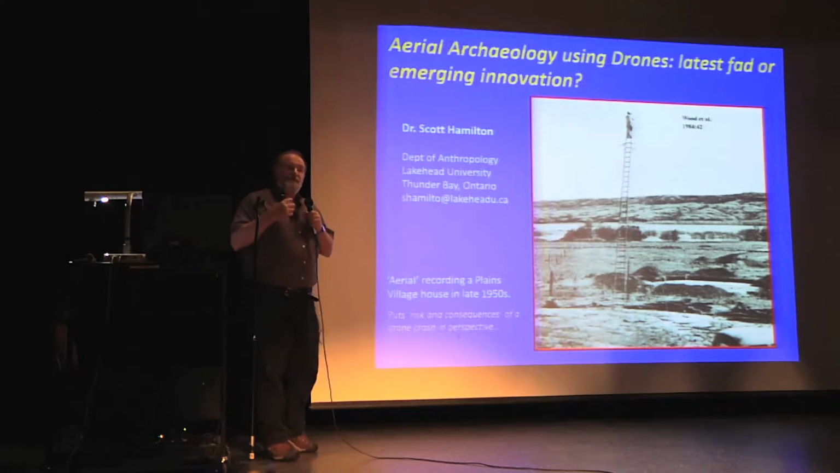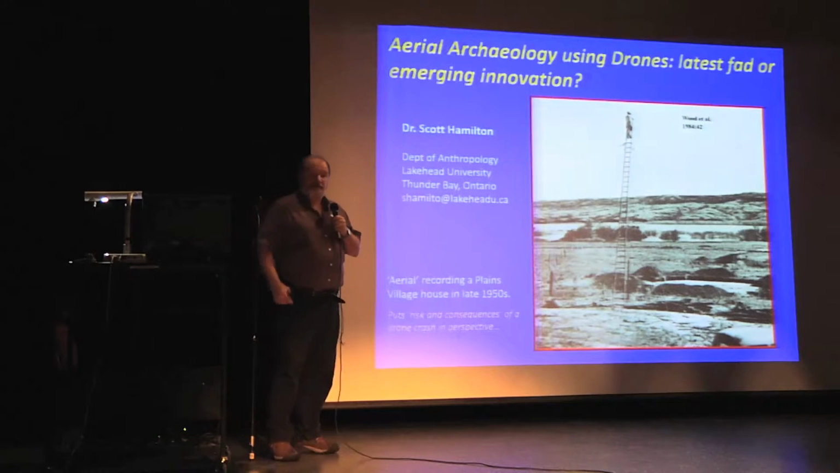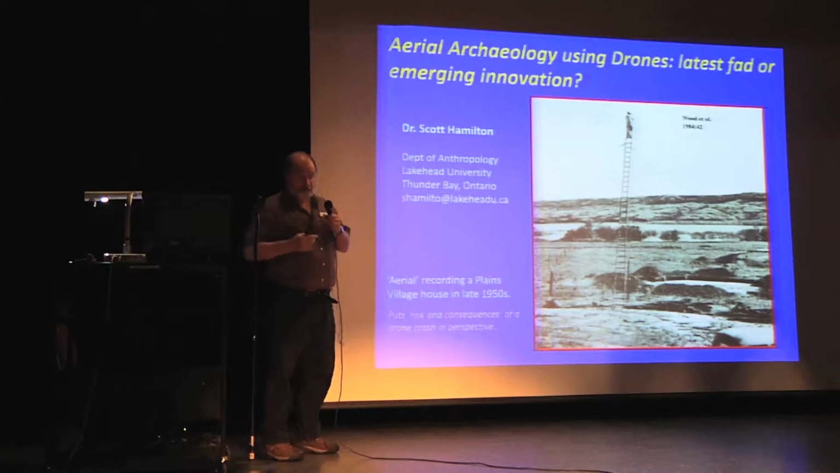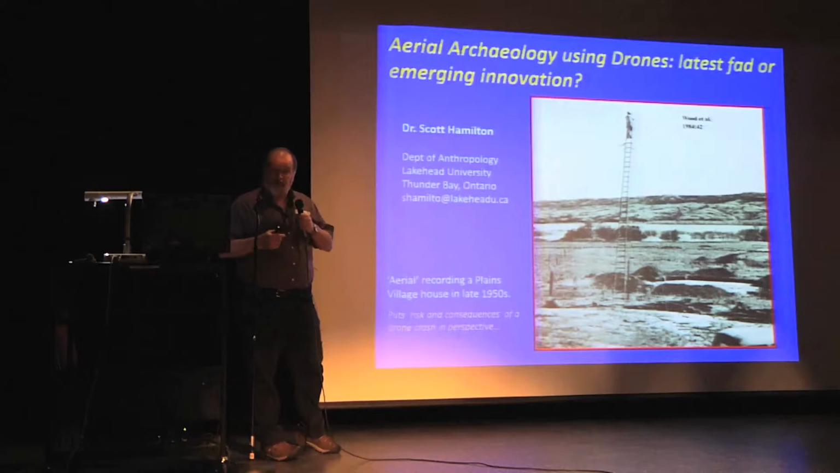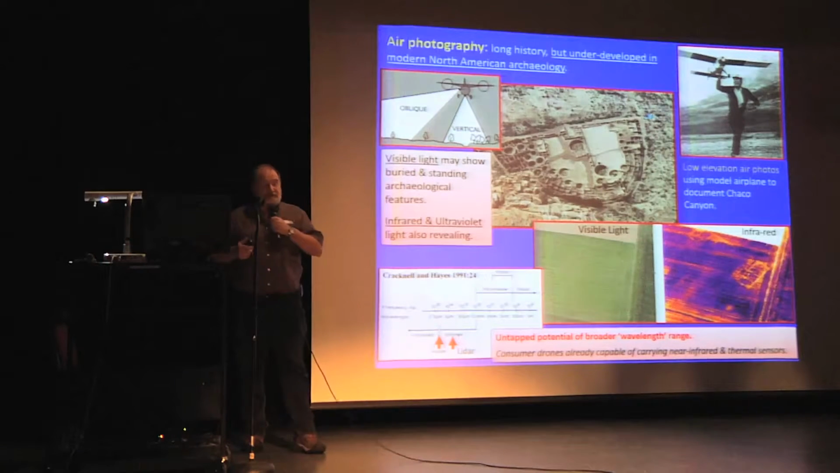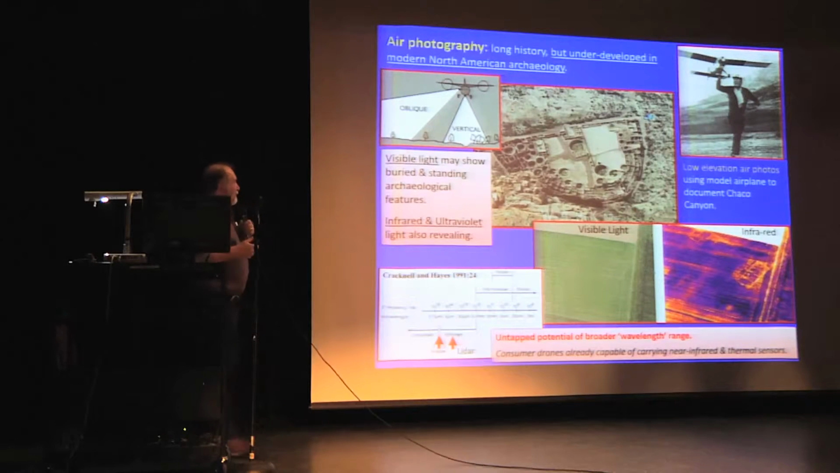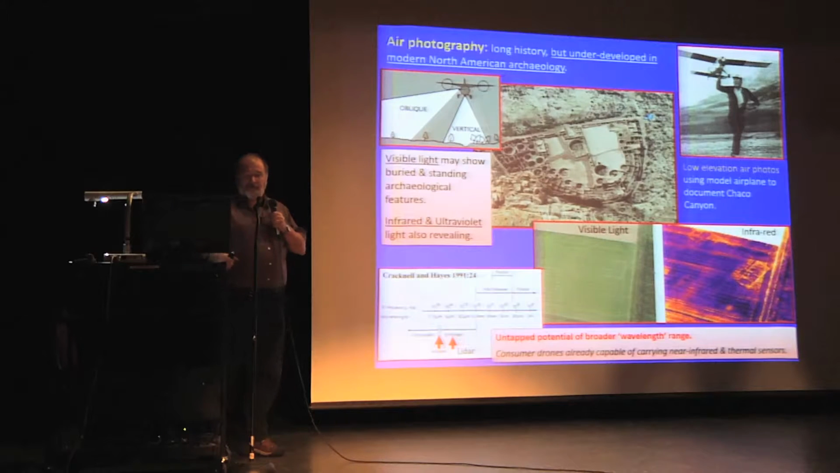And I'm going to go through a series of case studies that address certain kinds of archaeology that address the spatial context of sites within their larger environment, and whether technologies are able to help us imagine worlds that are lost. Now, air photography has a very long history in North American archaeology, but I think it's largely underdeveloped in modern North American archaeology in comparison to other parts of the world.